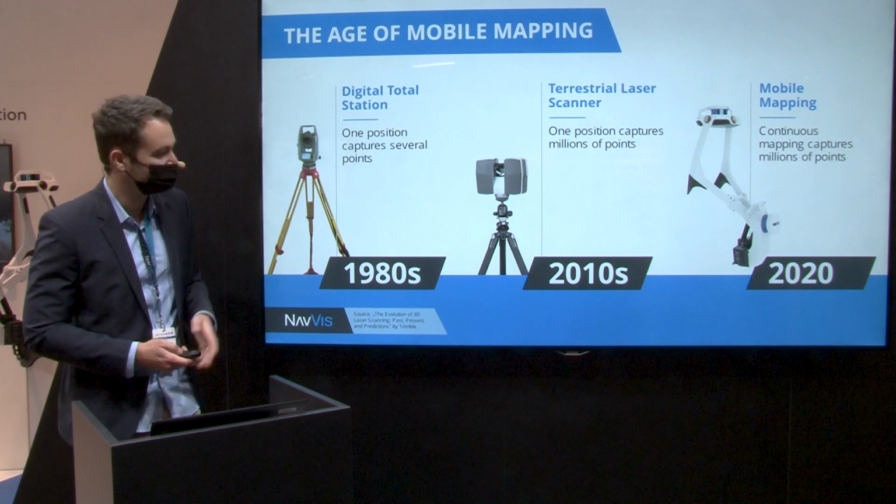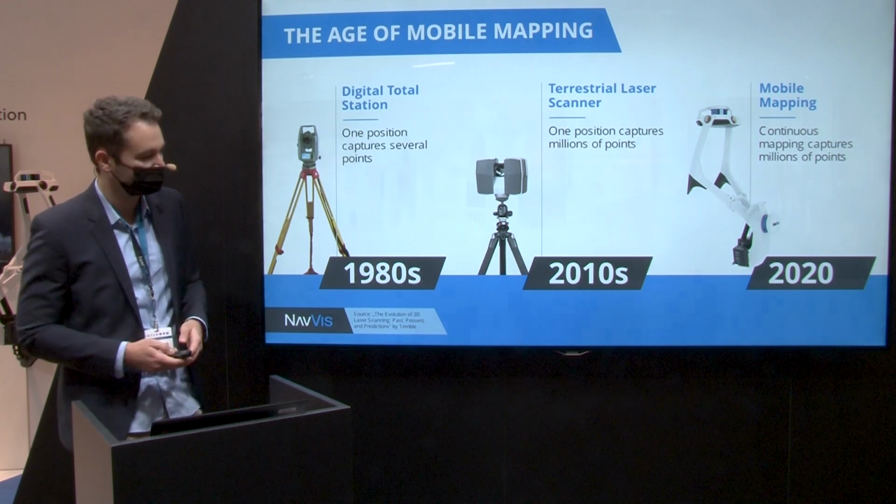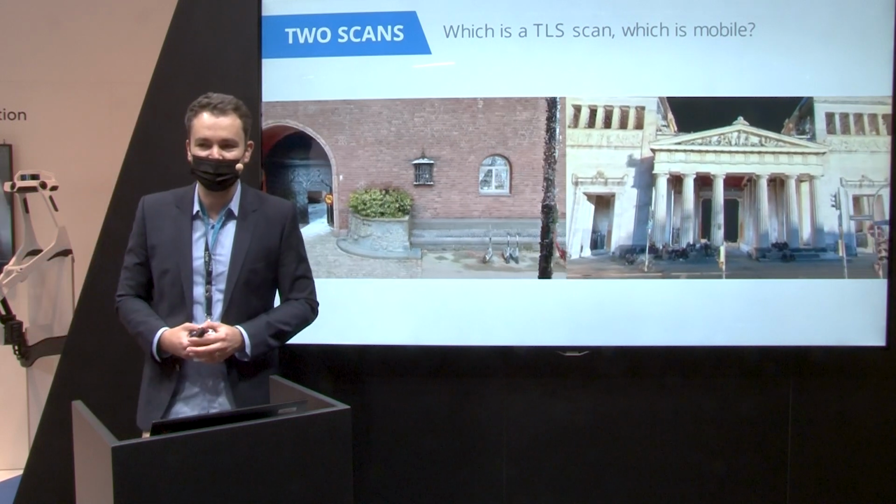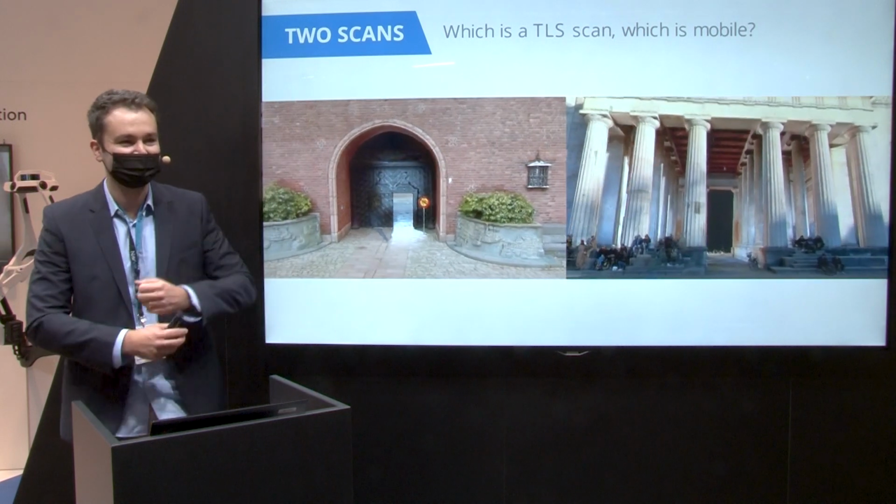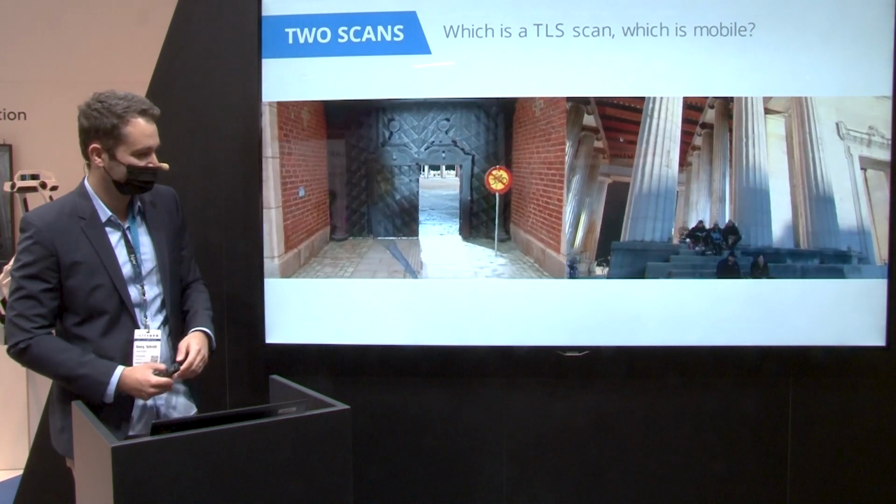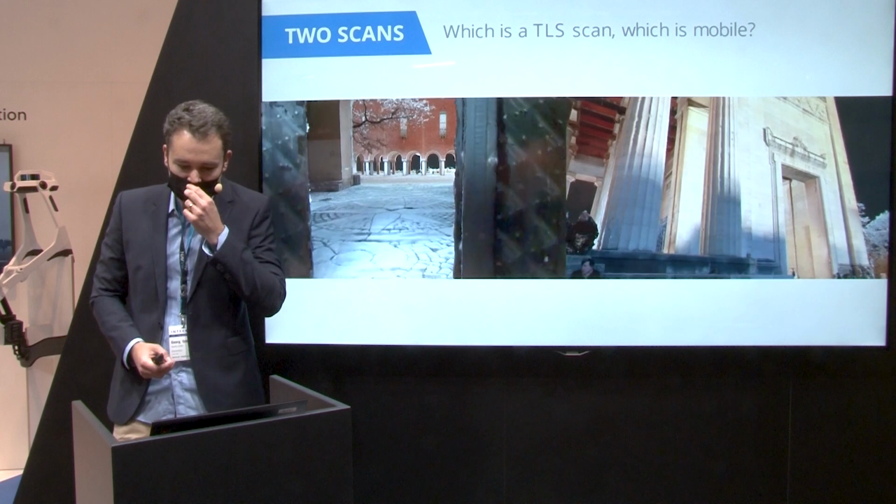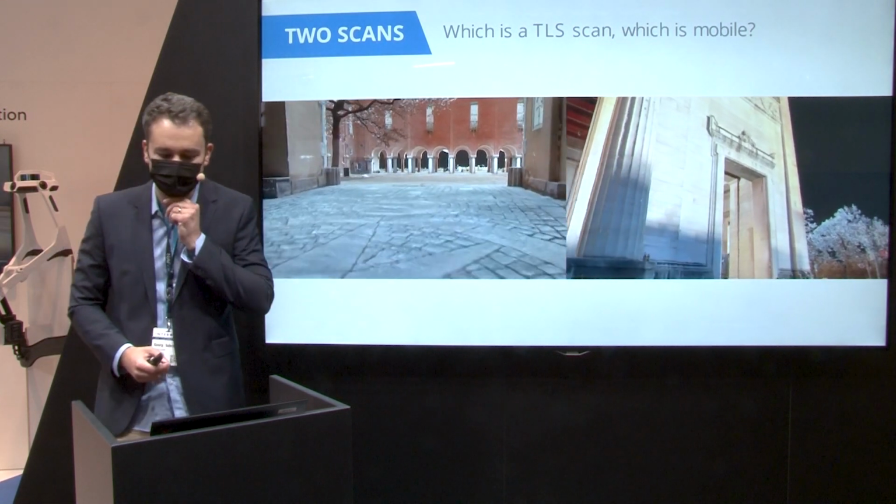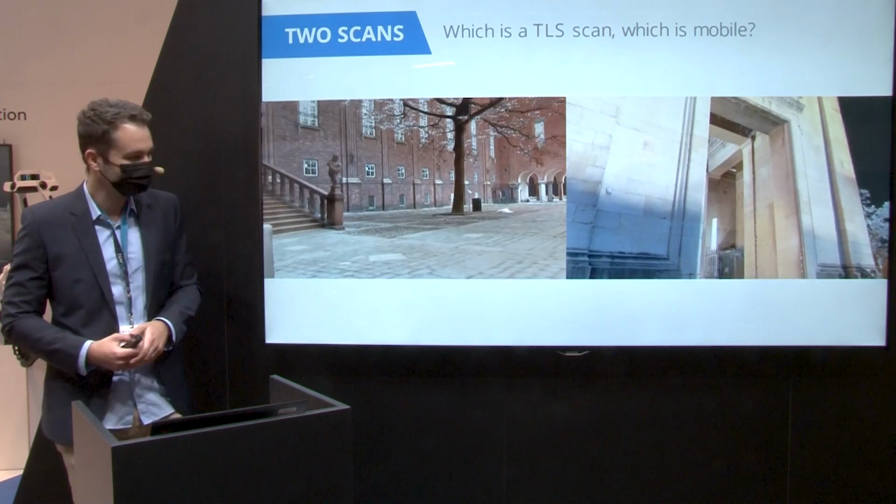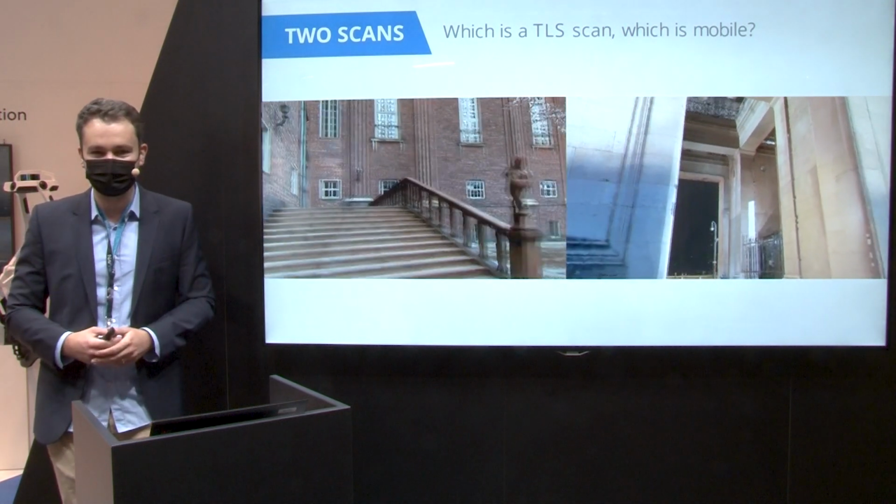Let's have a look if it's actually all true, that these accuracies and qualities have been reached already. What I brought with me, and maybe this crowd can get a little more interactive to make it more enjoyable, is two scans. What I would like to know from you is which of those scans is mobile and which is a terrestrial laser scan. I hope you can actually spot the difference. We didn't make it too easy.